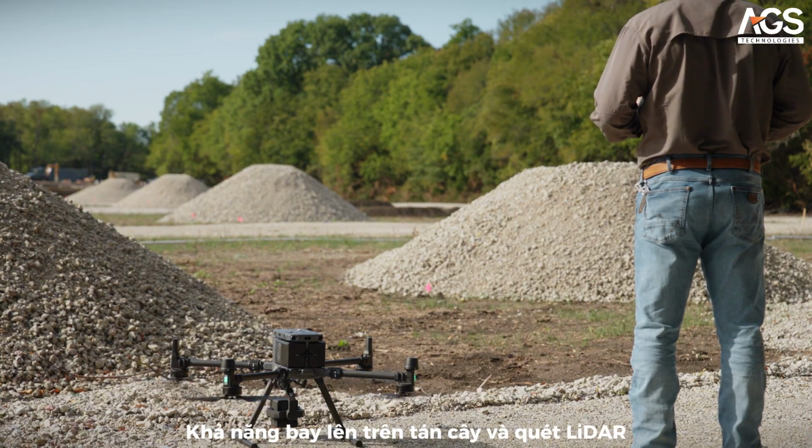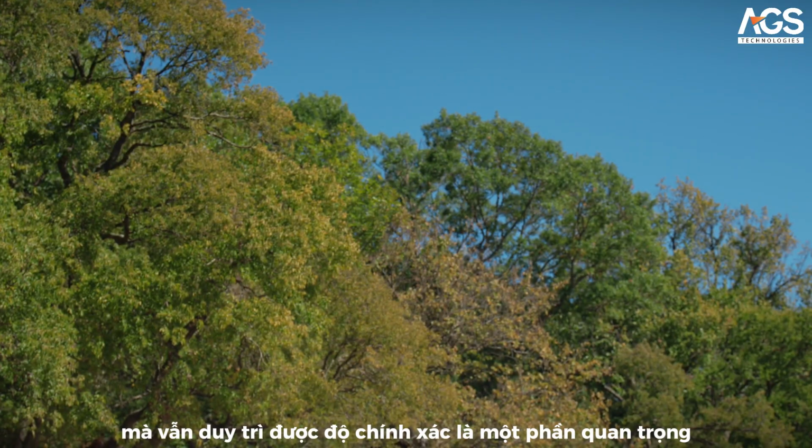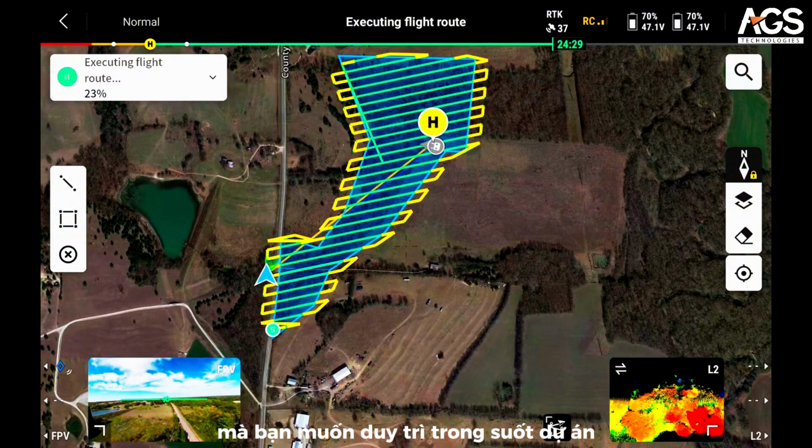The ability to get up above that tree canopy and fly over with LiDAR, penetrating down to the ground level and still maintaining the accuracies you're getting, is a critical part of maintaining all your efficiency while still getting all the data and all the detail that you're trying to maintain throughout the project.